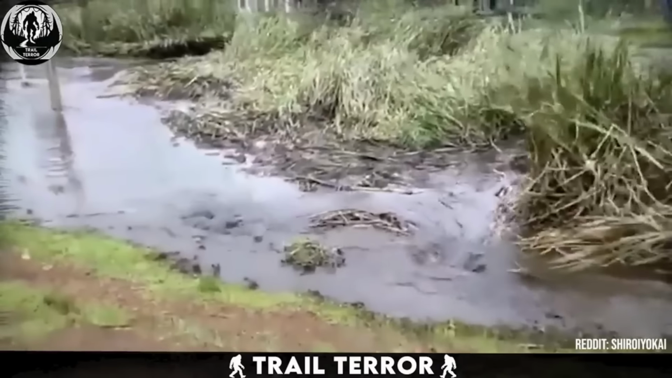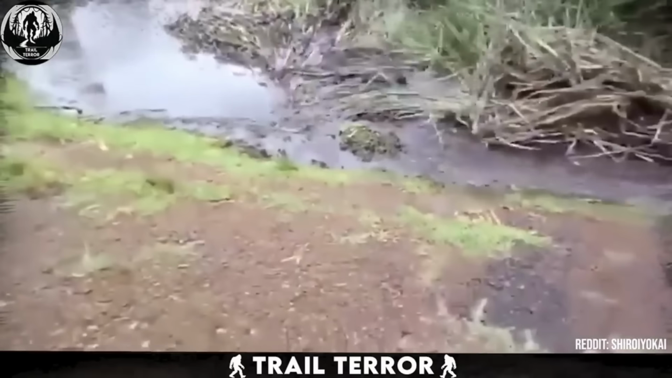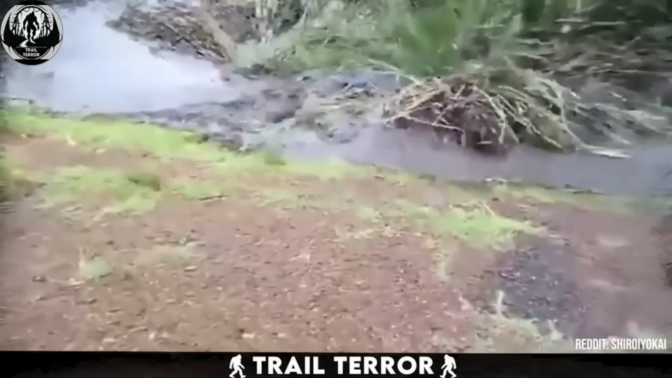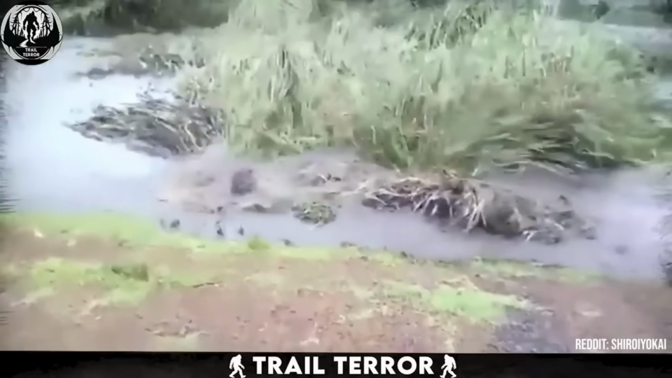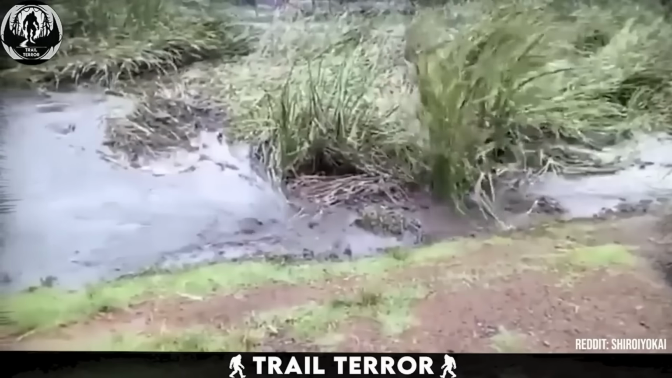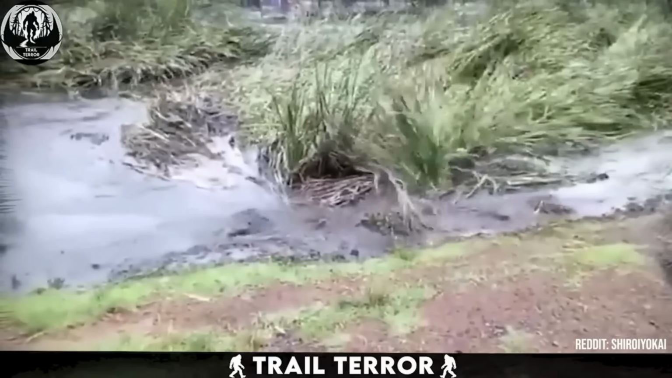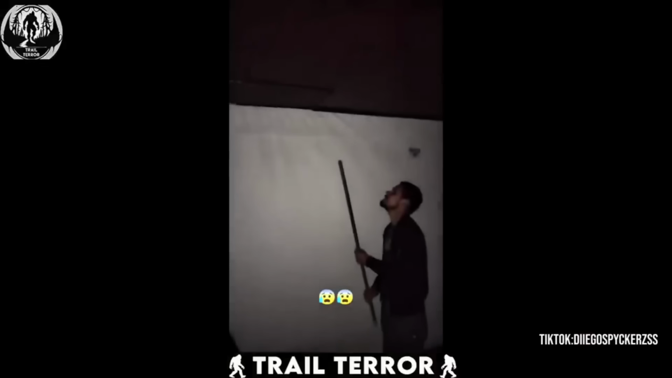One moment, it's stable ground. The next, it's a gaping hole swallowing everything. Makes you wonder, how much do we really know about what's happening beneath our feet? Not much, I'd say. And while this sinkhole might have a scientific explanation, it doesn't make it any less chilling. Remember how we said not everything on this channel can be easily explained? Well, this next clip is exactly what we meant.